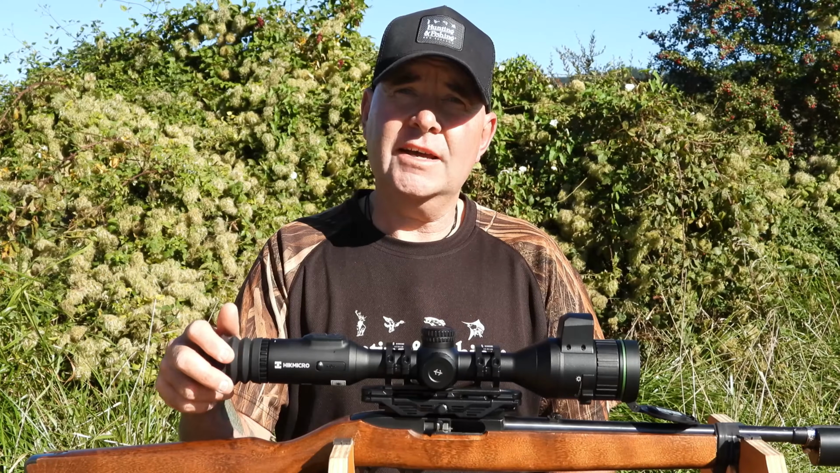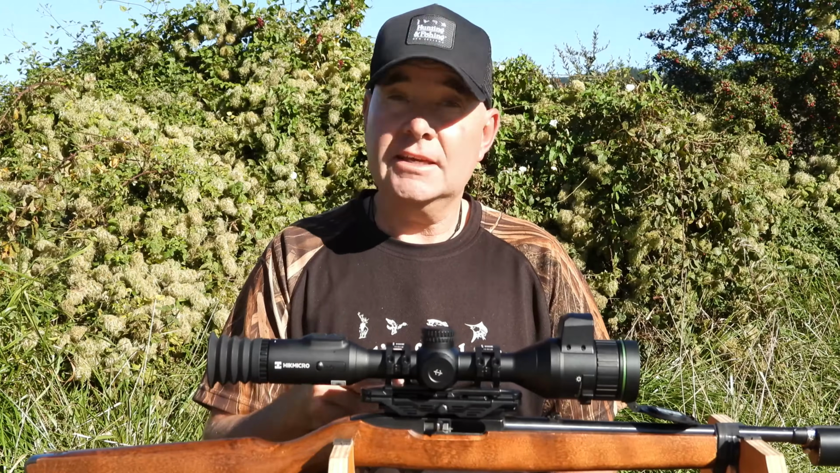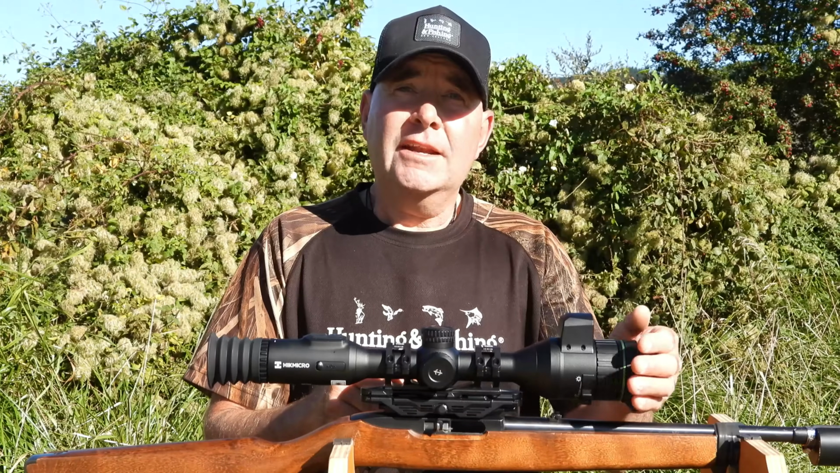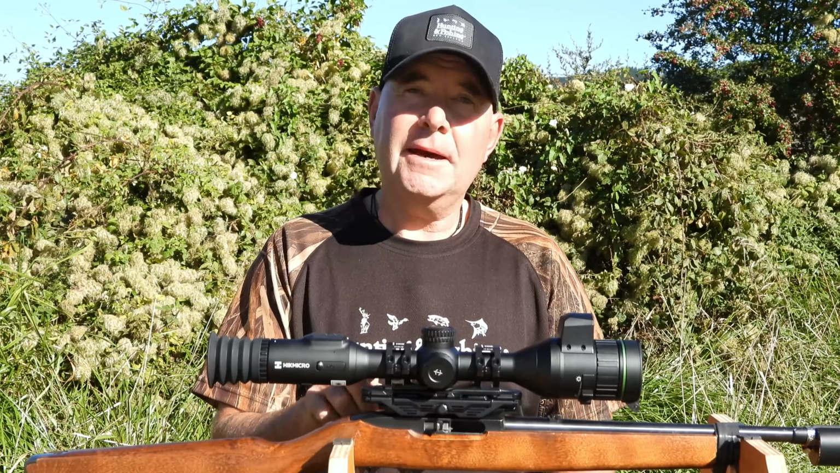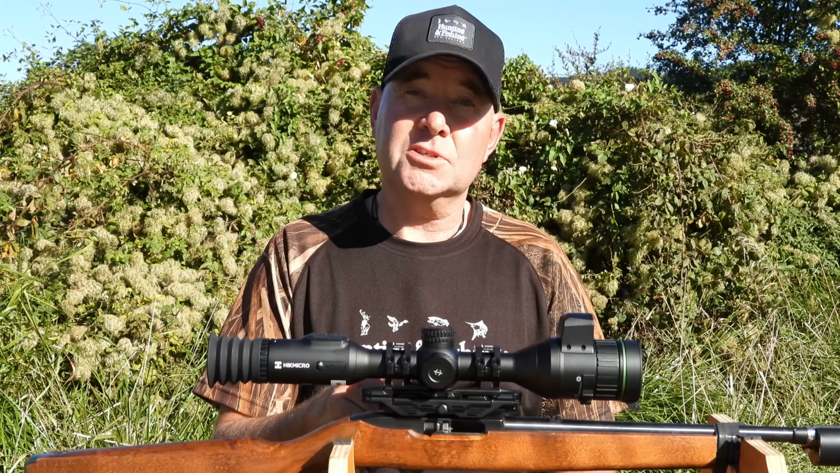It blocks out a lot of light when you're using this probably during the day, and you can obviously have it on and off. It's your choice at the end of the day. So that's a bit of a rundown on the scope. Yeah, the base is a bit of magic, really. To be able to swap this over onto different rifles is going to be pretty cool.